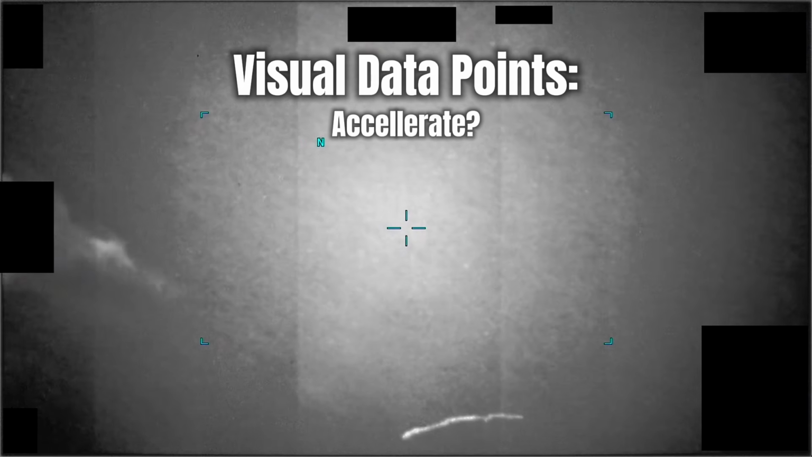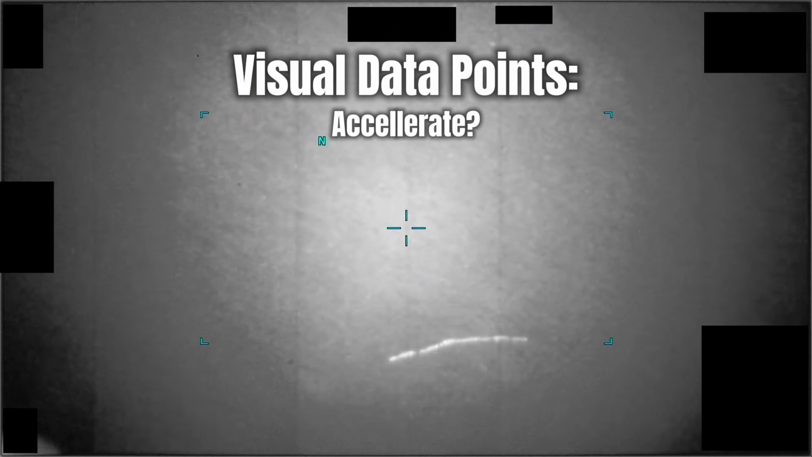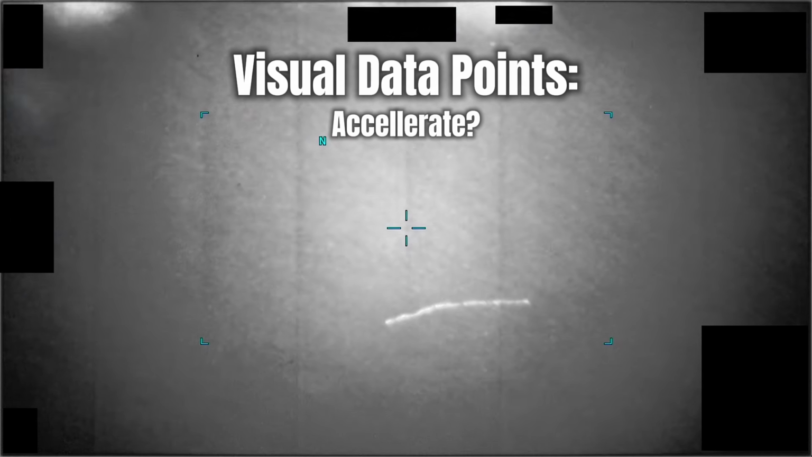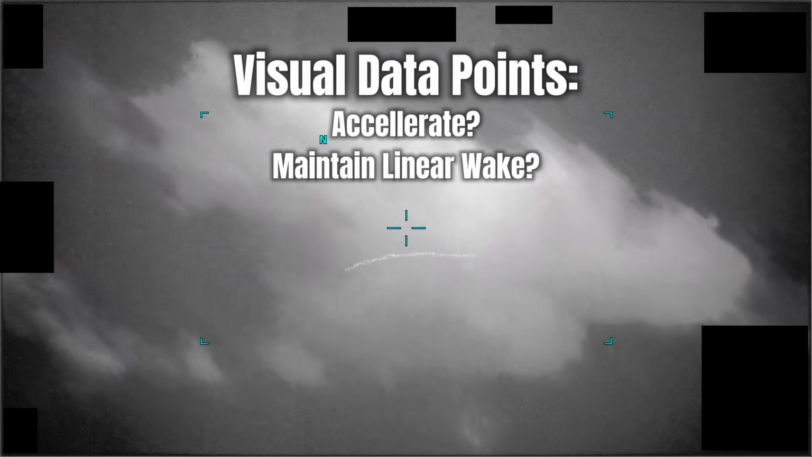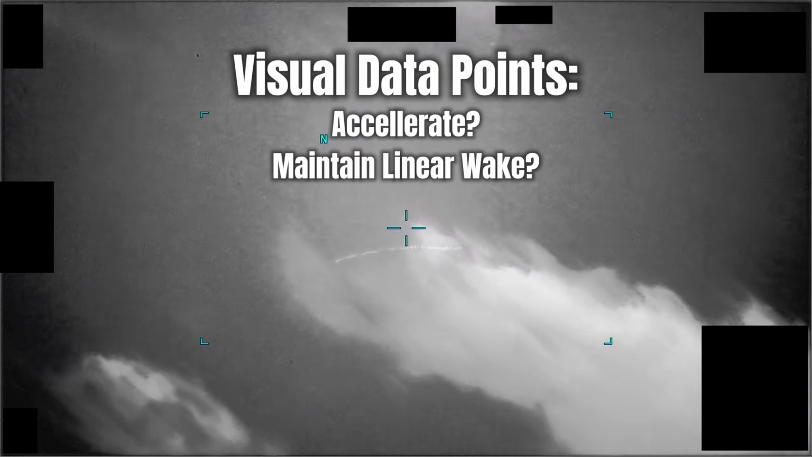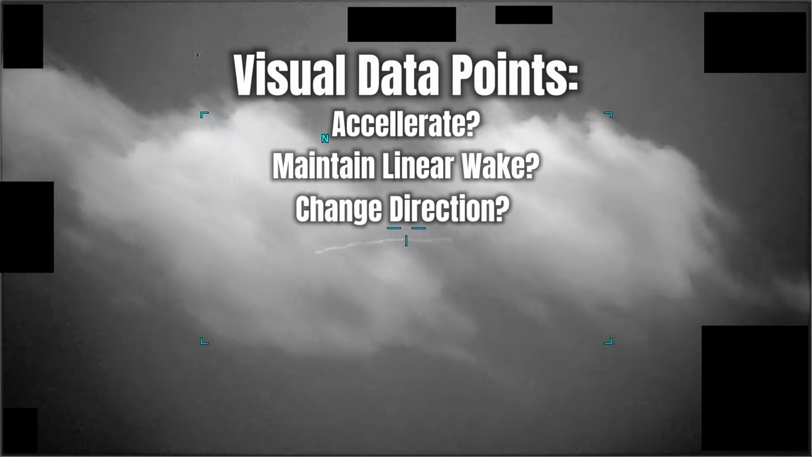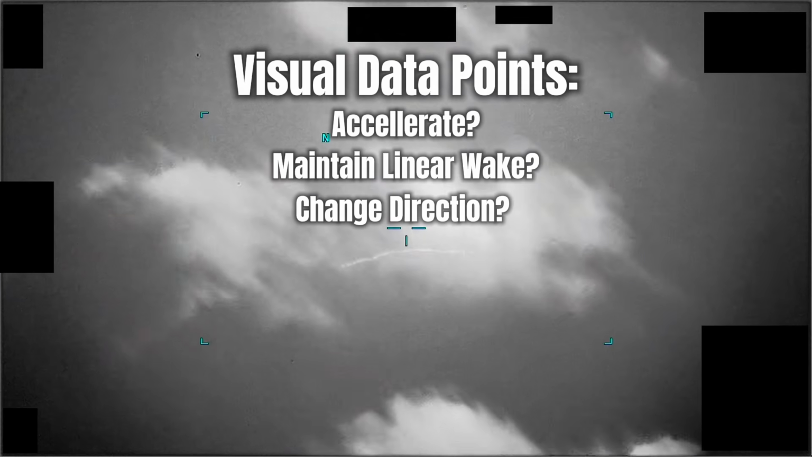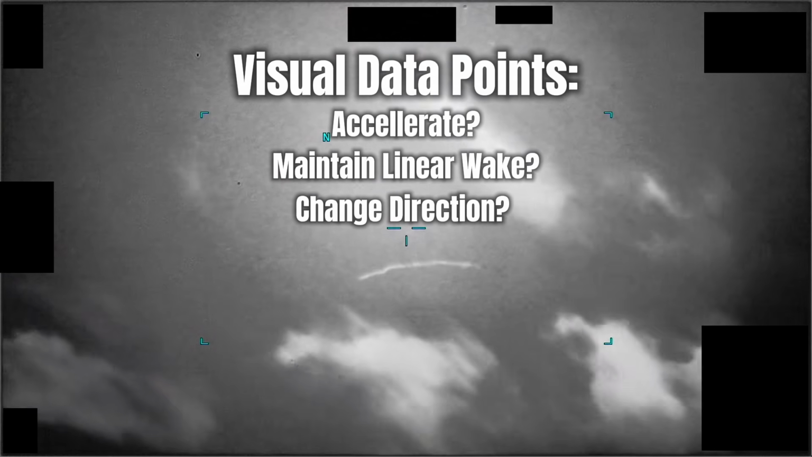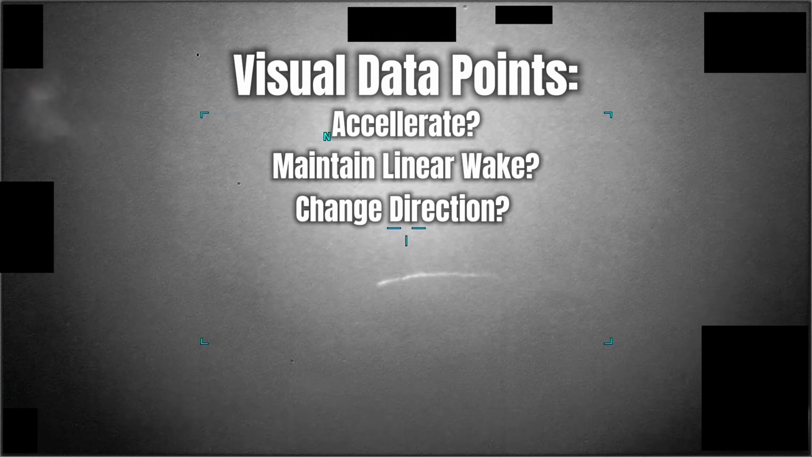Does it accelerate? It does hold relatively constant against the cloud drift. It looks like there is a relatively constant speed. Does it maintain a linear wake? Yes, it does, continuously for a few seconds. Does it change direction? It does seem to diverge from its initial trajectory in a couple of spots, very slightly, smoothly, and it doesn't look like it's decelerating at all.